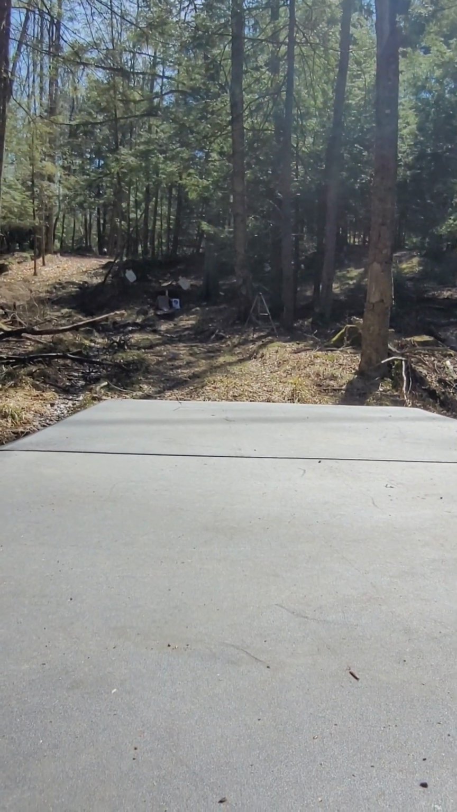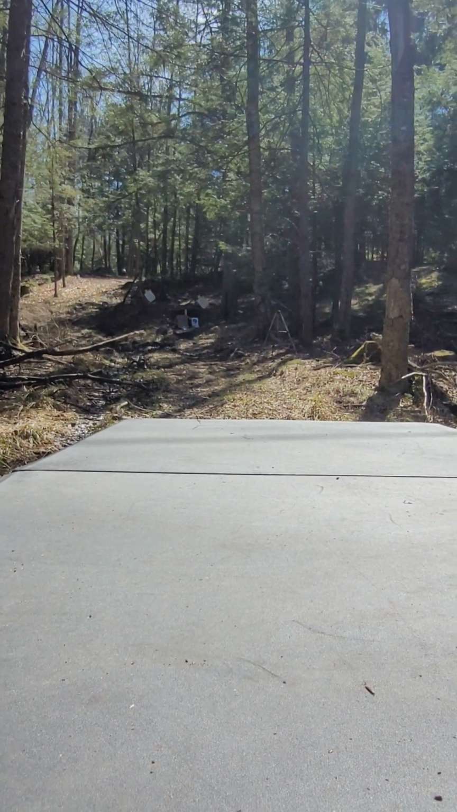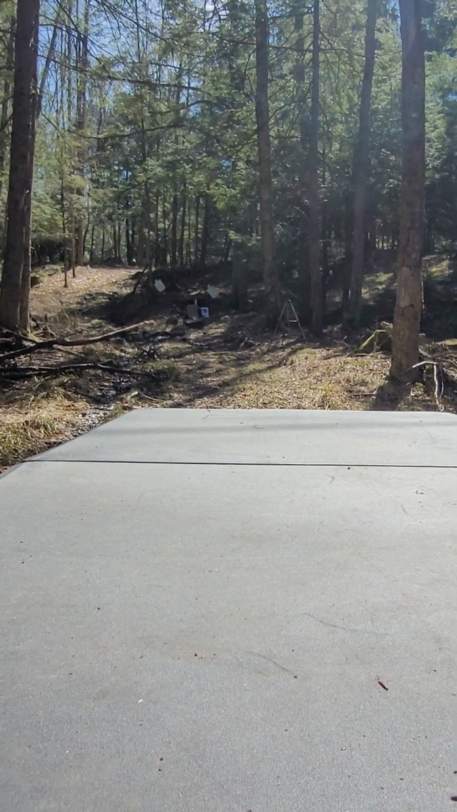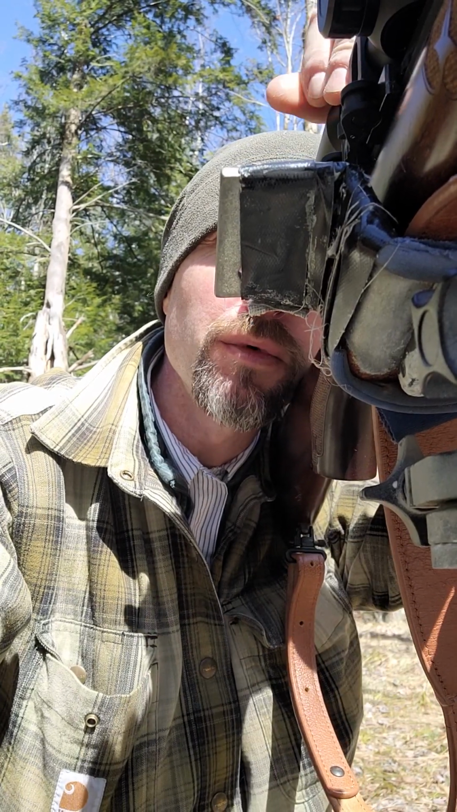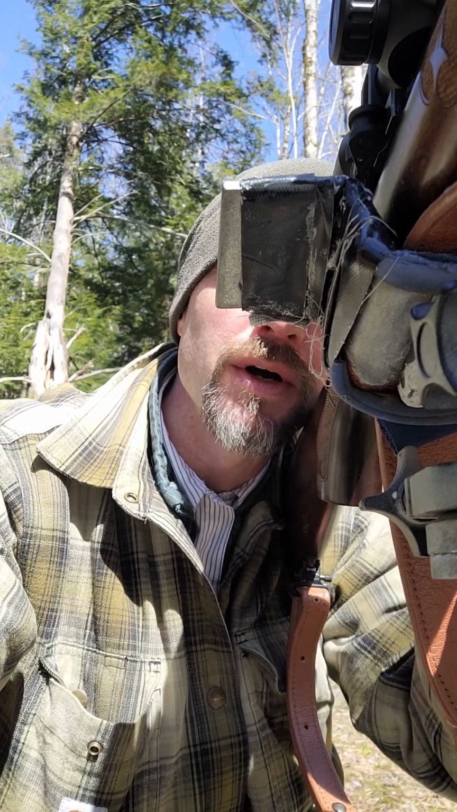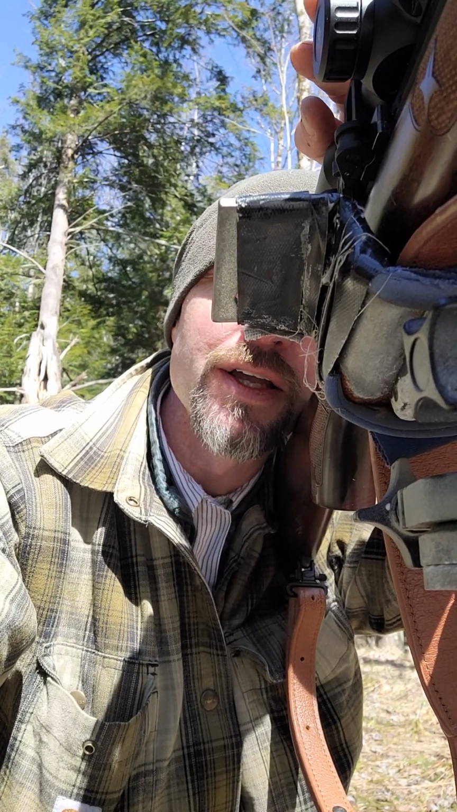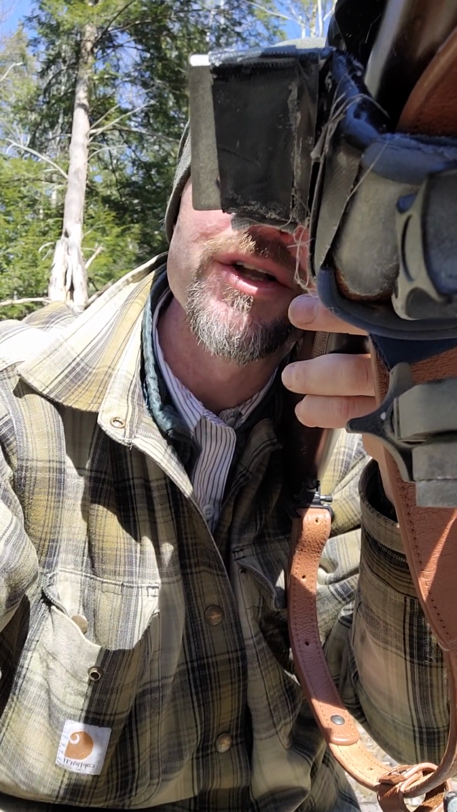I don't know if I can, let me see if I can shim this for us, so that you can see this. All right, so I'm looking through and I can see. I'm going to zoom in to 6 power, well, I'm on 12 power. It does jump real quick, and I'm going to turn around and see if I can do this one-handed, so you can watch as well.